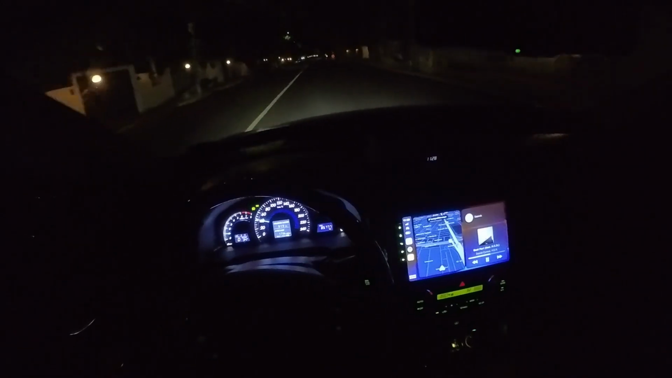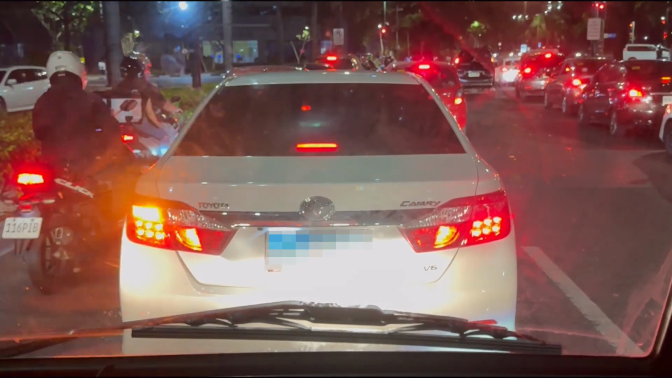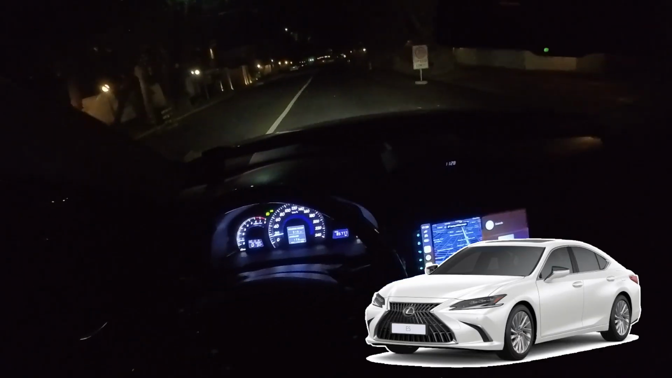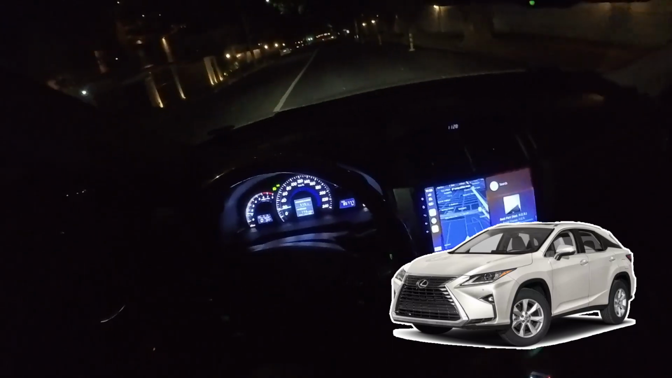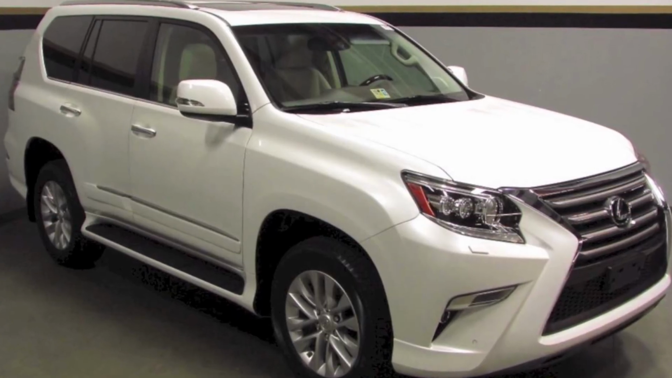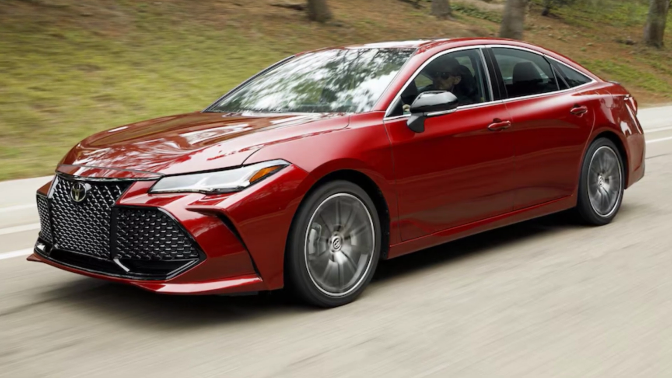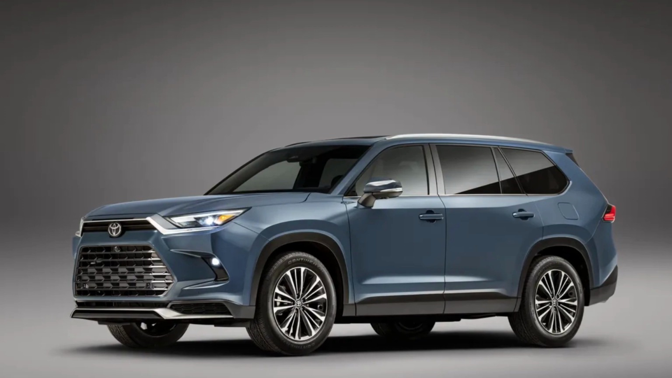Like, besides the Camry, you had a lot of Lexus ES models had it. ES350, the RX350, I think even the GX350 had this. And the Toyota Avalon, which we didn't have, had this engine. Of course, in the States they had Highlanders.